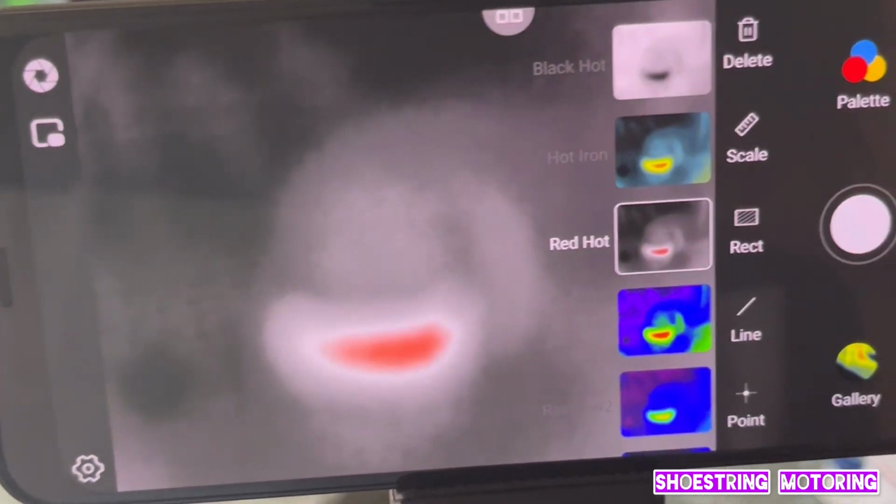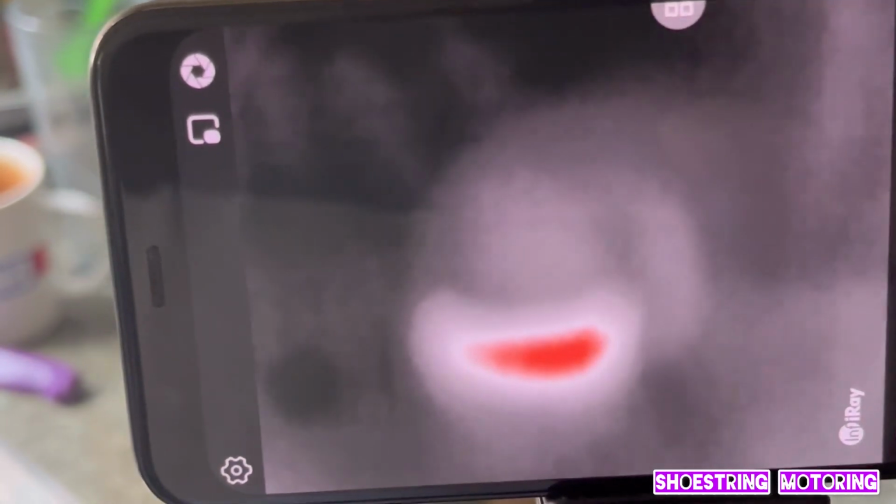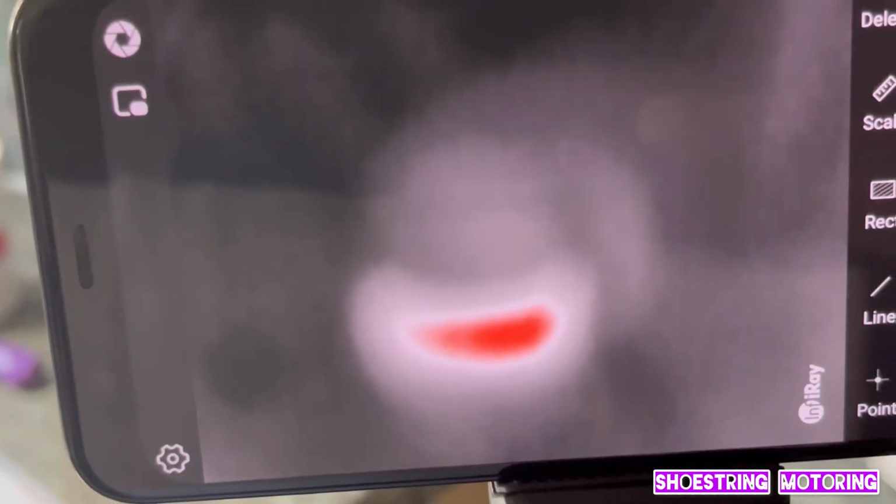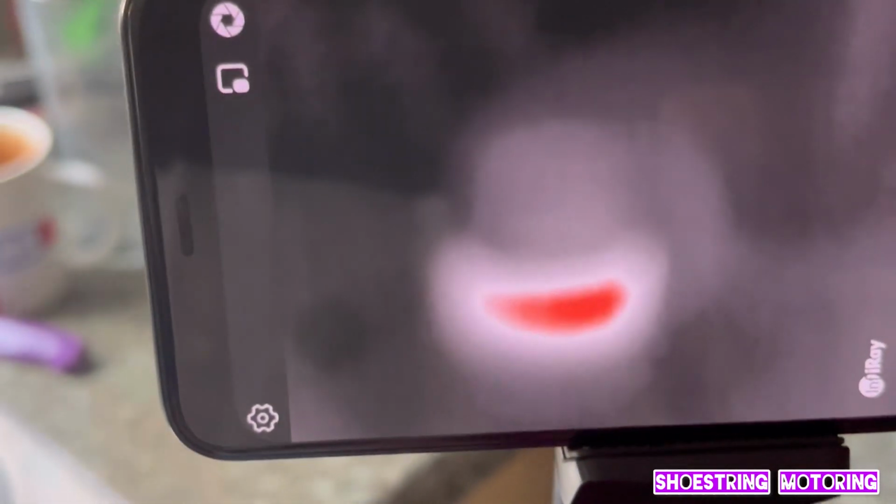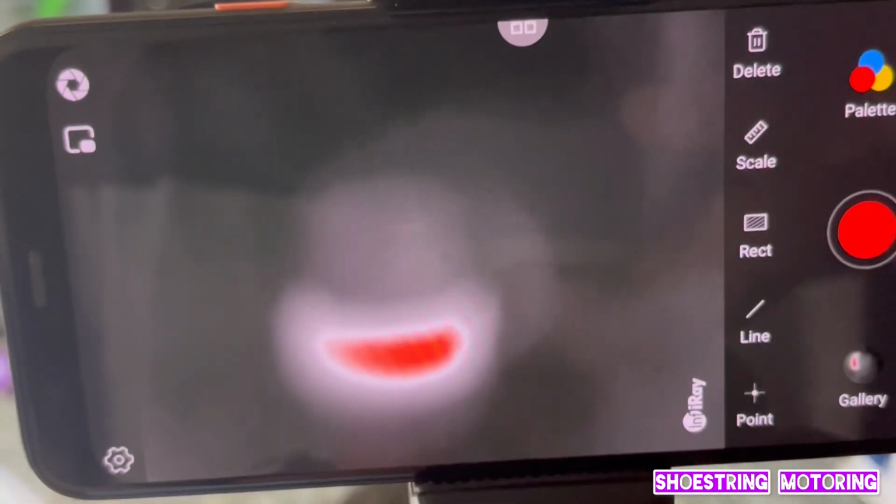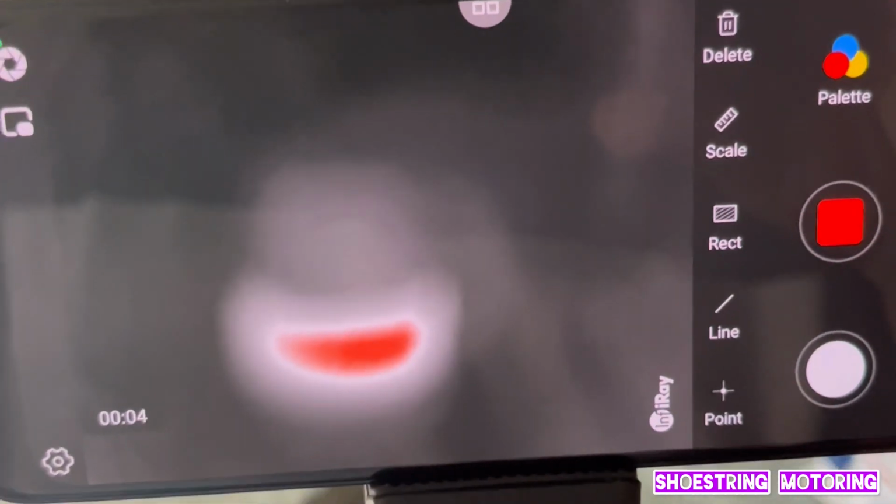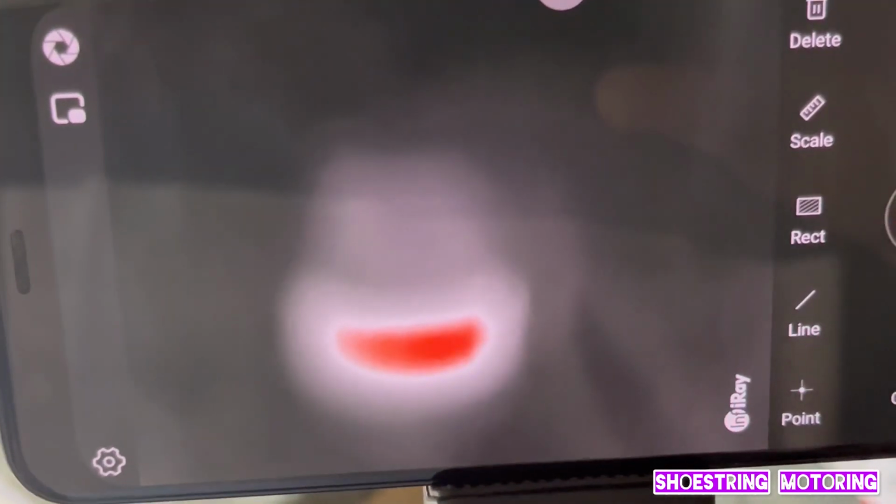So put it on red for hot. And we can see it's working. I'll take a picture of that. We can also do a video of this, but unfortunately, you see the timer there, 5 seconds. Let's do it for like 10. Okay, stop it.